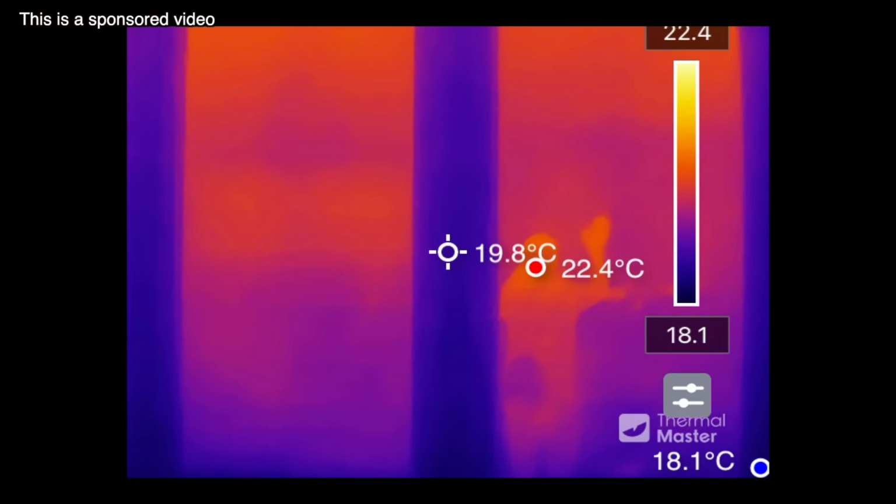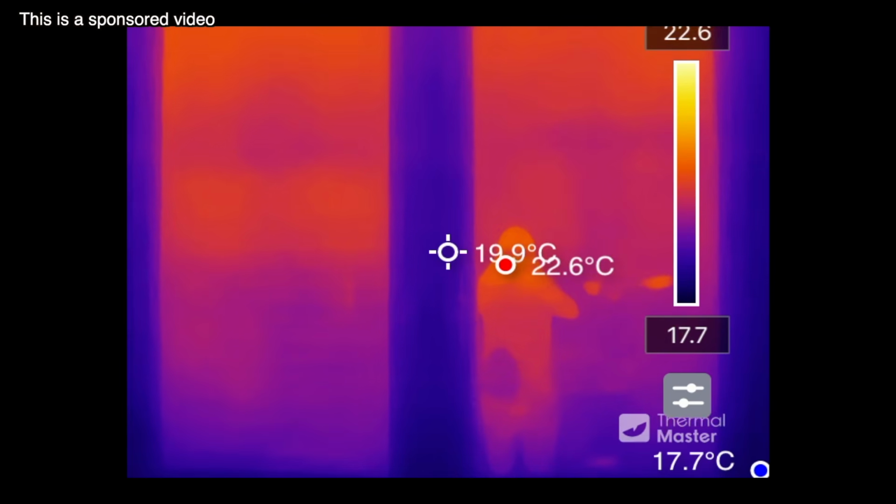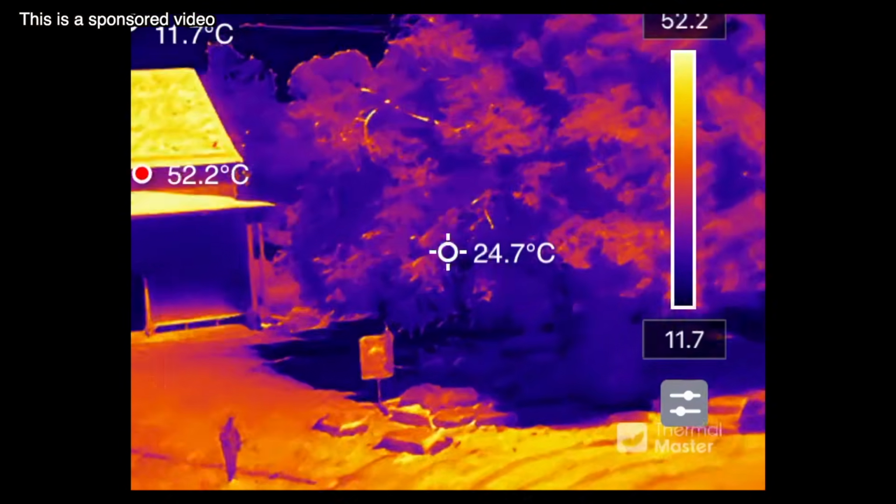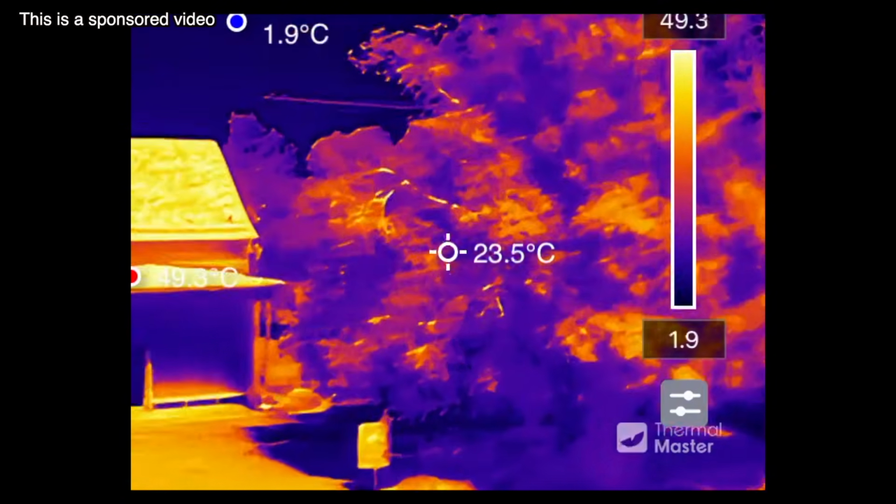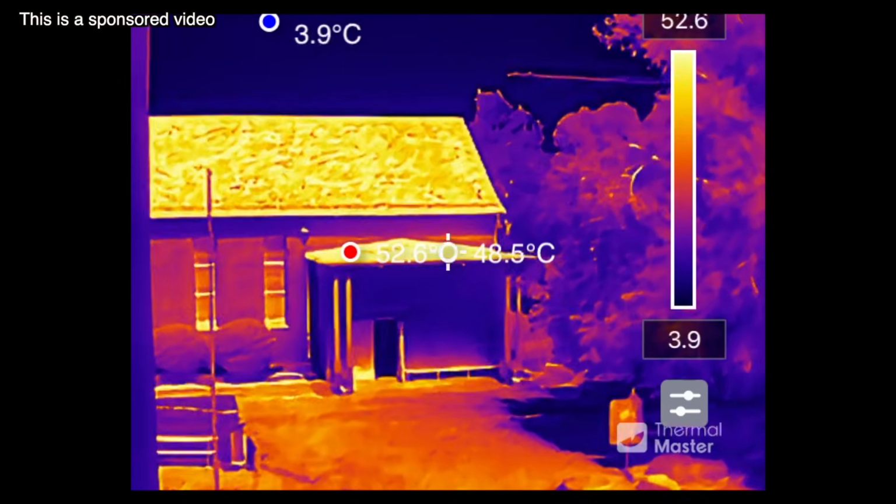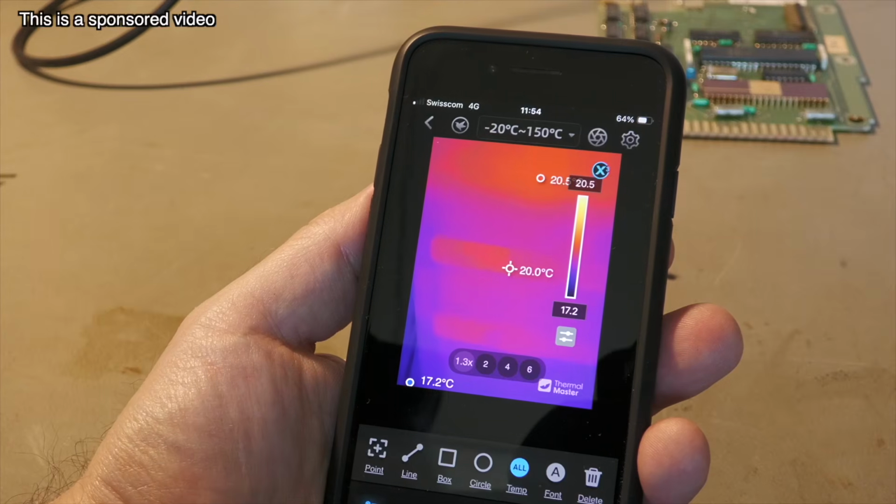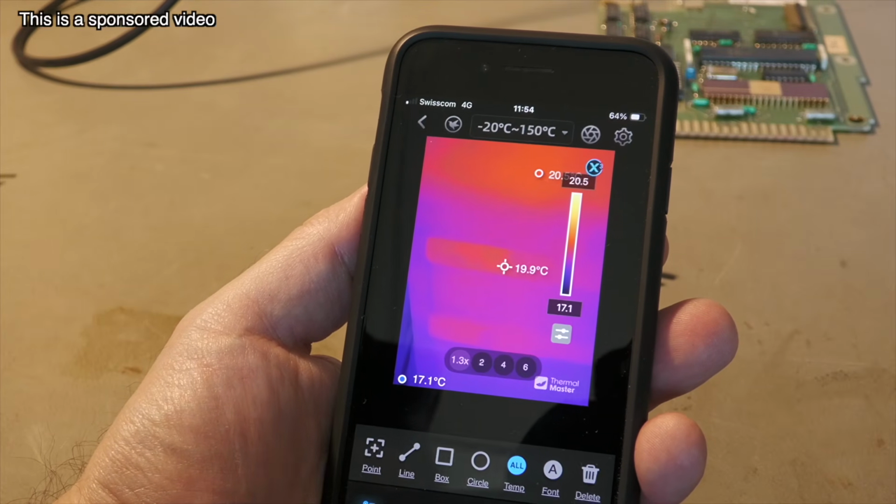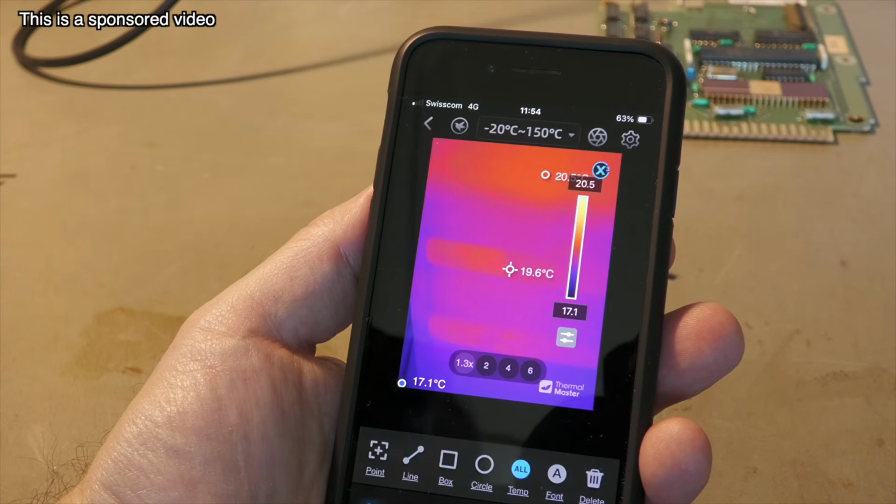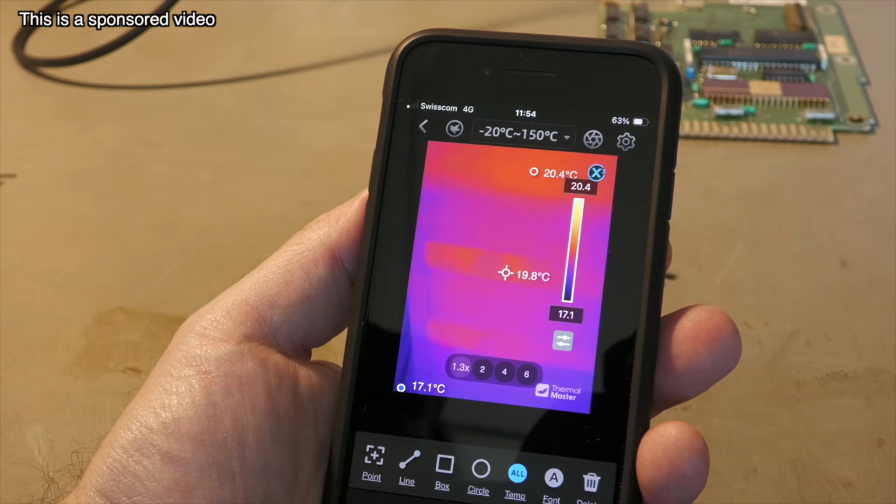And that's how a view through a window looks like. Well, it's like a mirror, you can't look through, at least with a thermal camera. But when you open the window, you can see a lot, and I must say the image is not too bad here. But even if that claim with 1 milliamp traces can be visible is not true, well, I don't know what traces they used for testing. Maybe it's just a marketing claim.